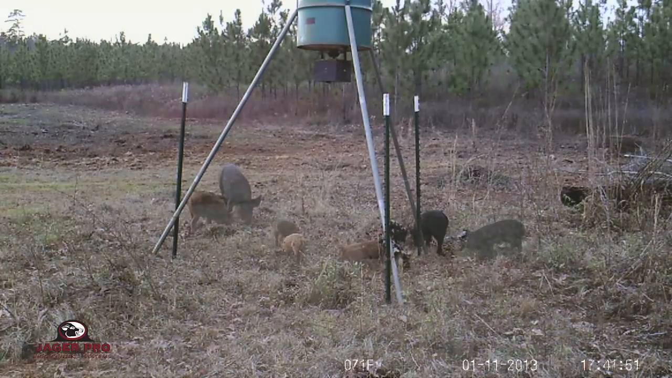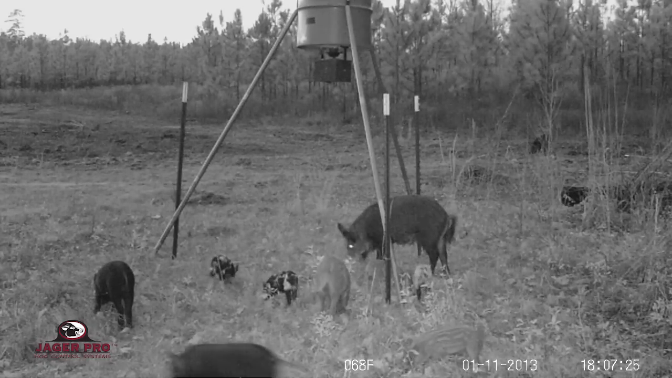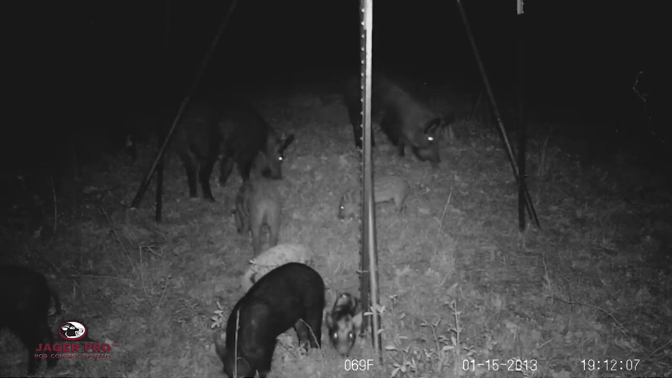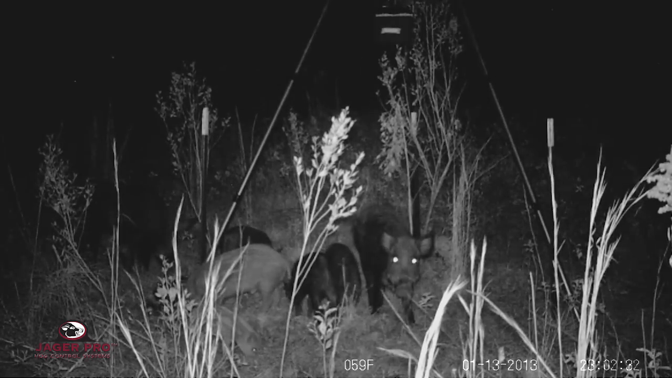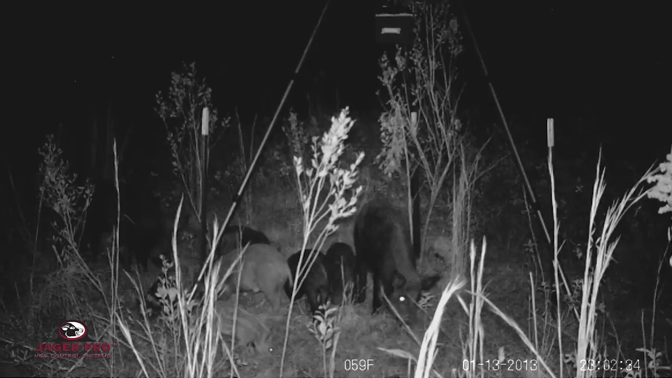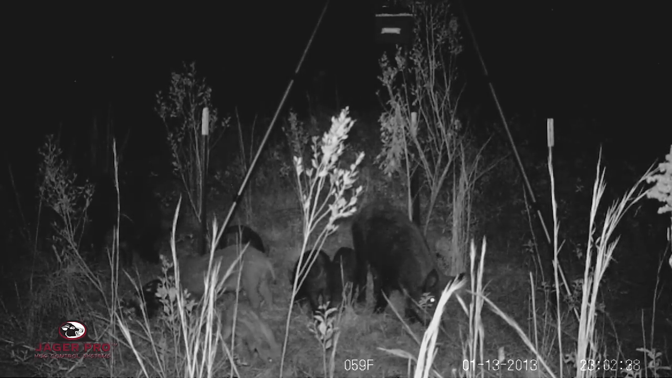Only one sow was comfortable feeding beneath the tripod feeder. The second sow kept her distance, rooting in the food plot. It took 4 nights before she joined the sounder under the feeder. Our camera intel revealed the same sounder was also traveling to feeder number 2 and would oftentimes feed at both locations during the same night.